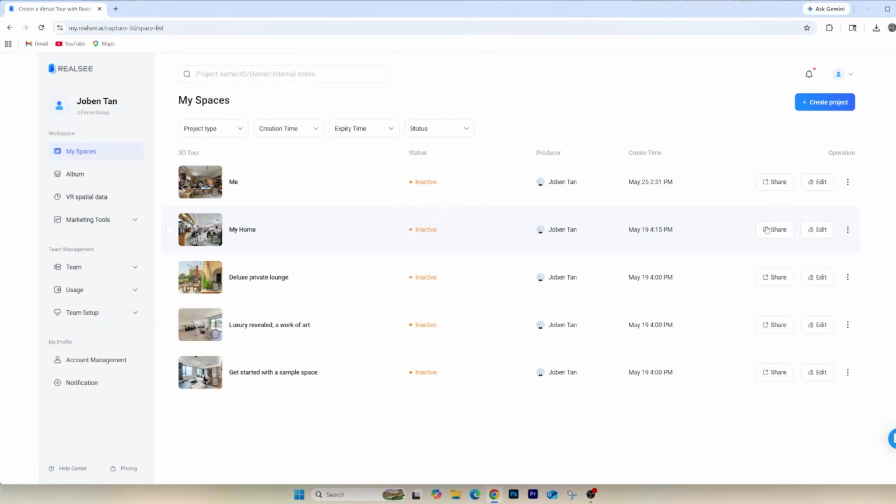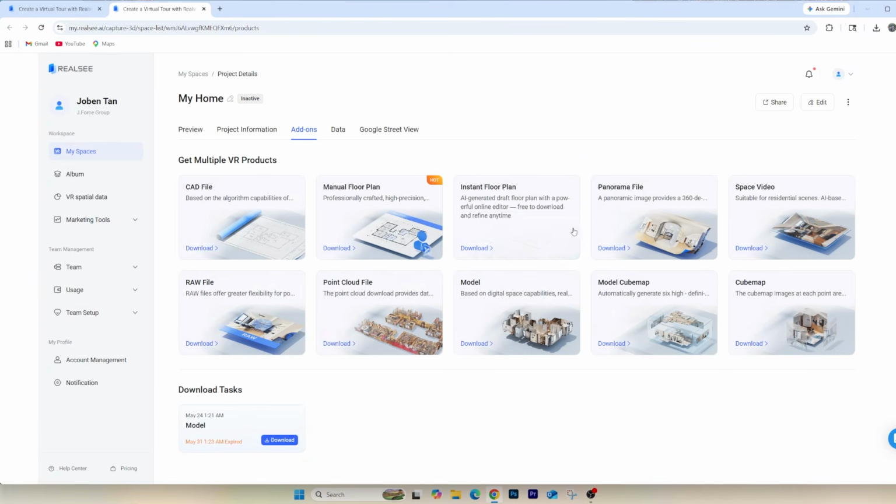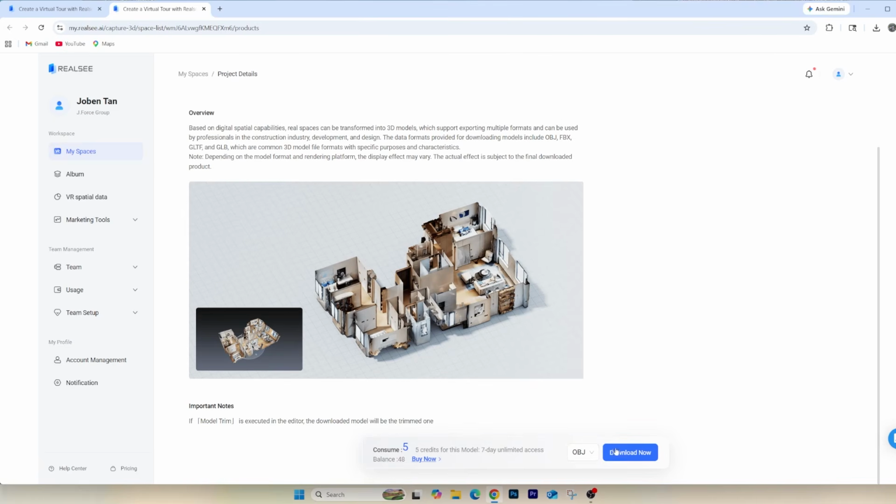Now we are going to export it to Unity. So how are we going to export it to Unity? It's really simple. From there you just need to click, and they will have a lot of different options that you can export to, like texture map, cube map, and so on. But I'm going to generate it into a 3D model and export it into an object file that I can directly import with the texture into Unity itself.